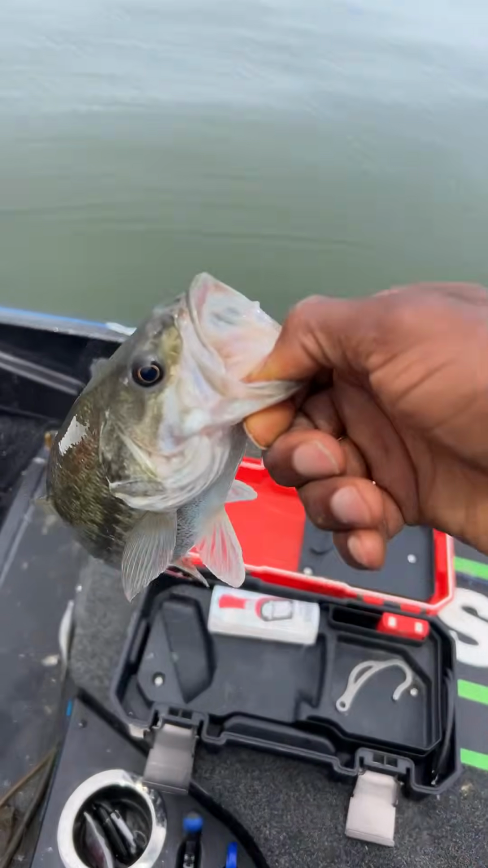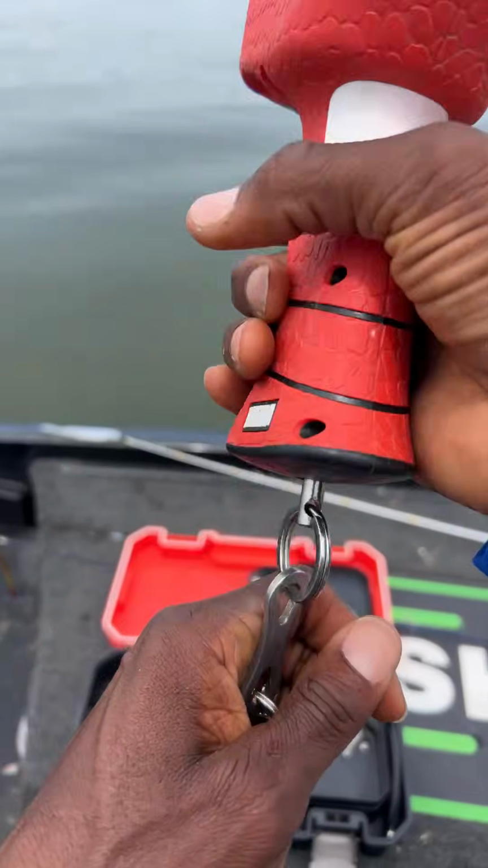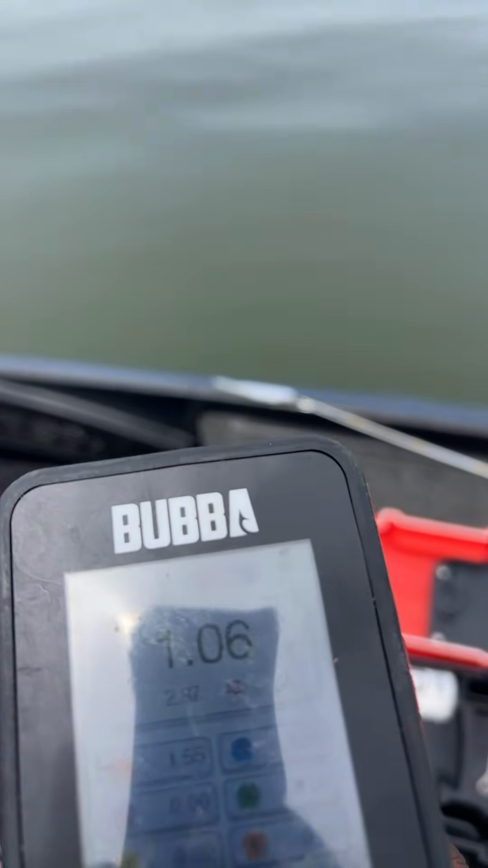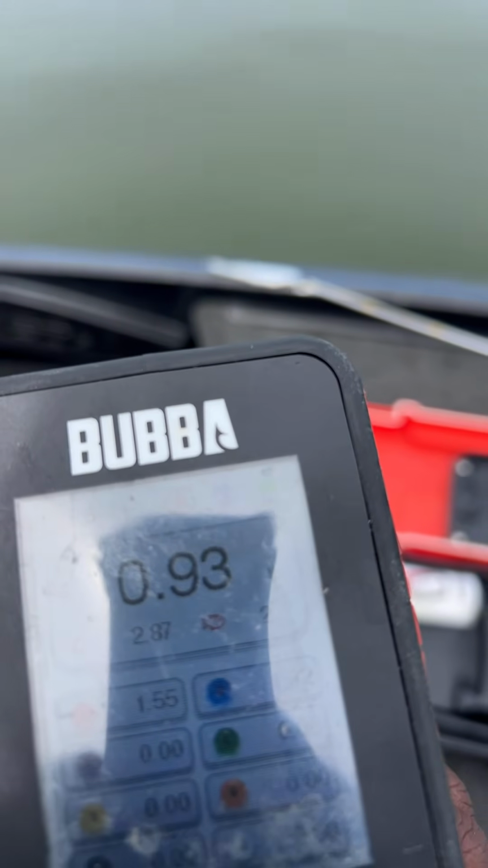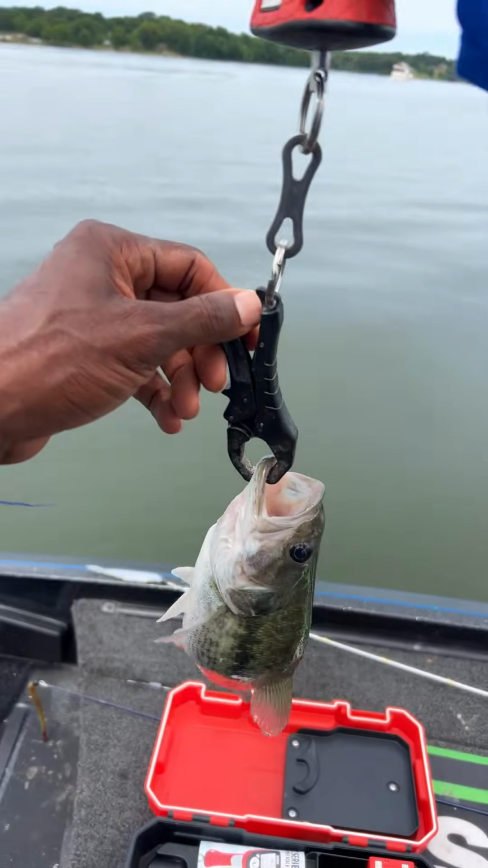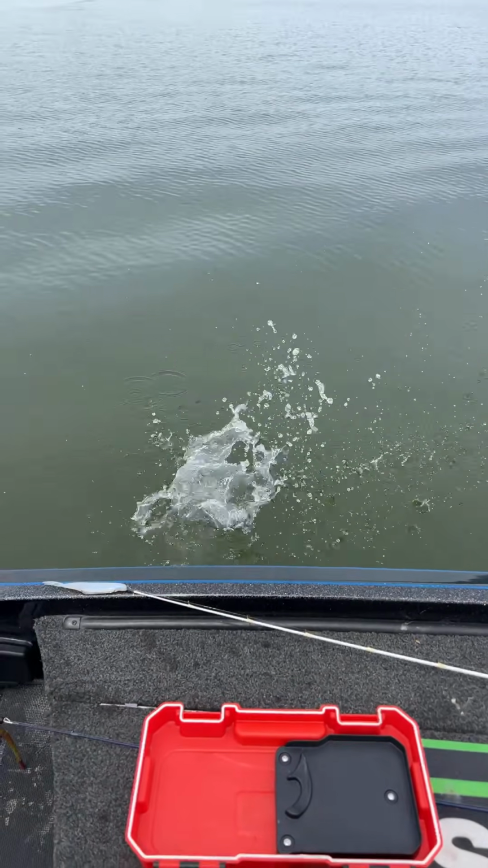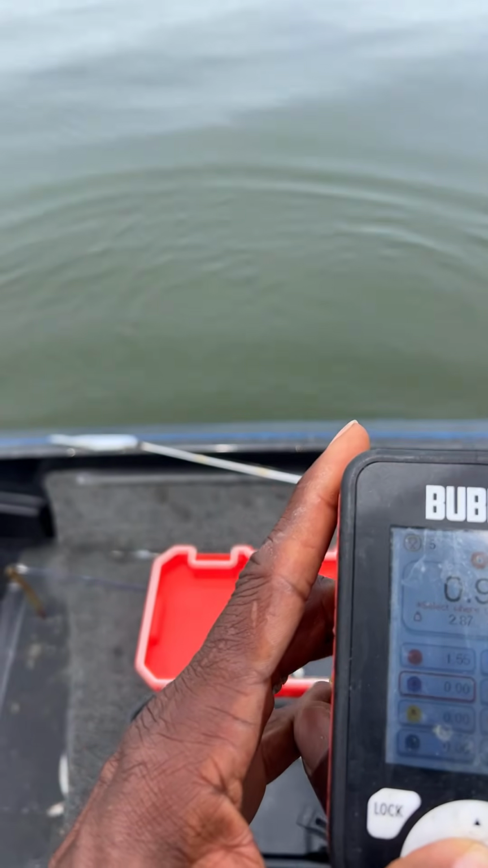All right, let's take a look at this guy. So we're on Lake Chickamauga. So I forgot to weigh the biggest fish that I've caught today so far. Look at that. Oh, look at him. He was trying to hang on for dear life, but he didn't make a pound. Go on back down there and tell your mama I want to see her. All right, let's turn that back off.